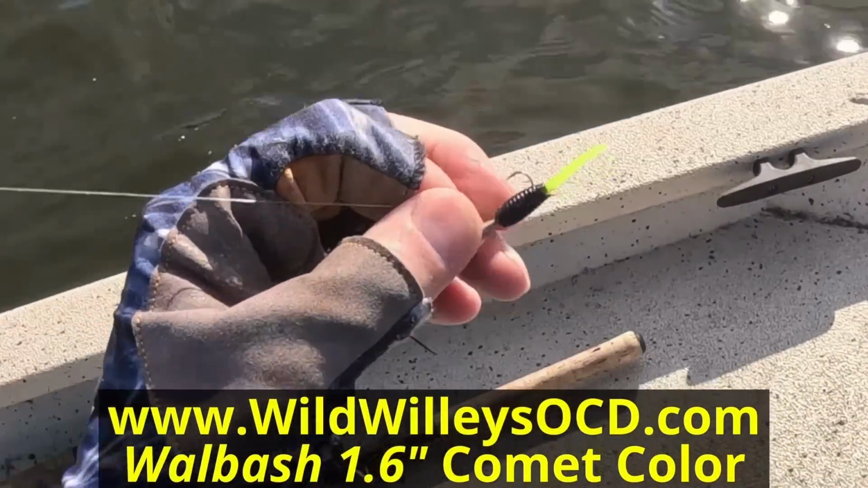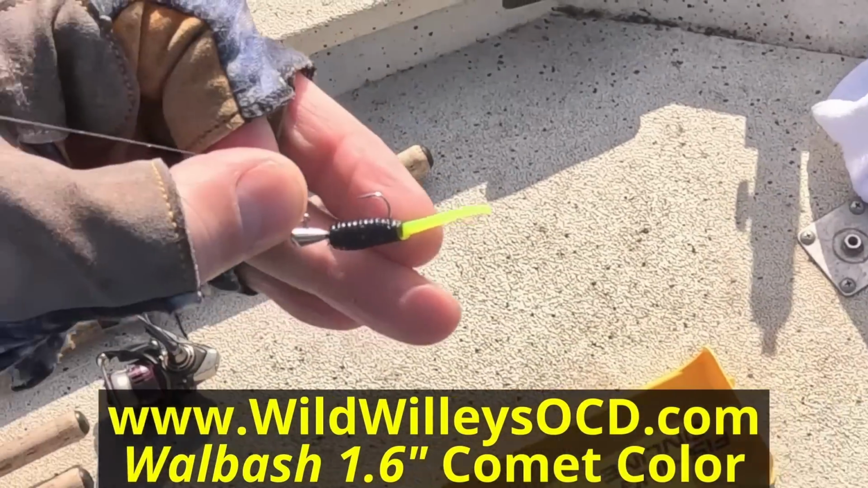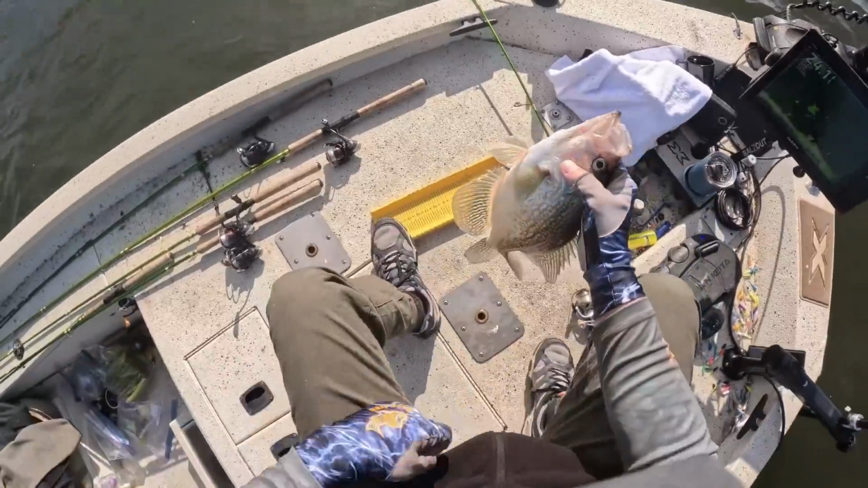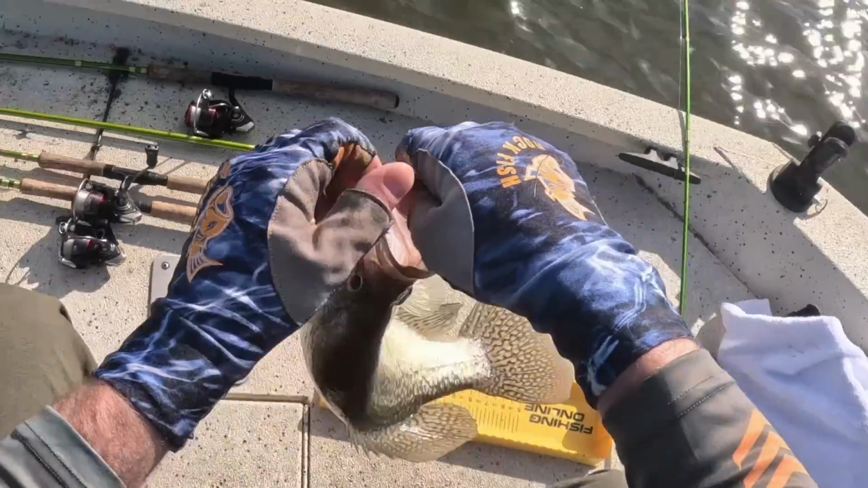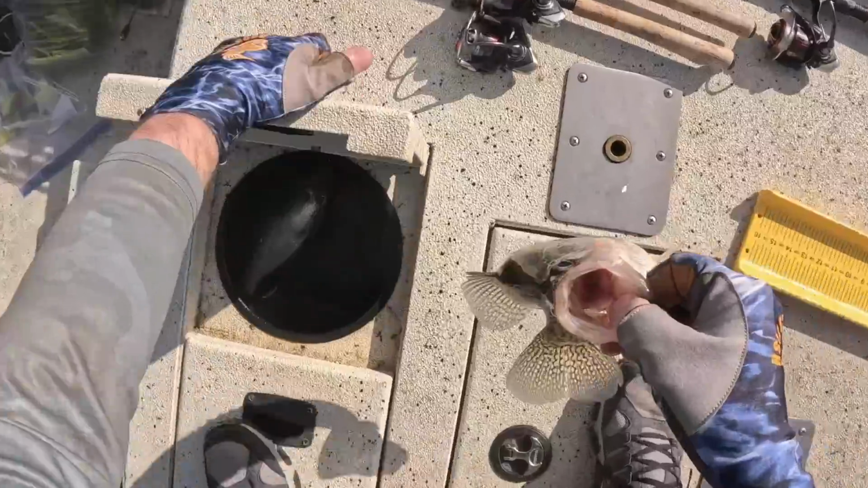Wild Willie's OCD, that's the Wabash 1.6 soft plastic, Comet color, and a 1/4 ounce slip sinker. And it is catching these toads. Look at that. That thing is right under 14 inches. Black crappie. Yes. That's what I'm talking about.